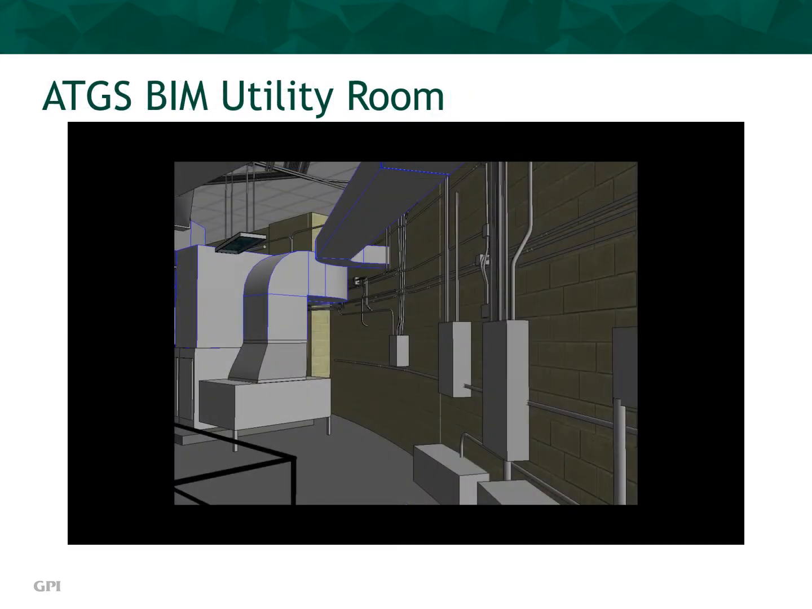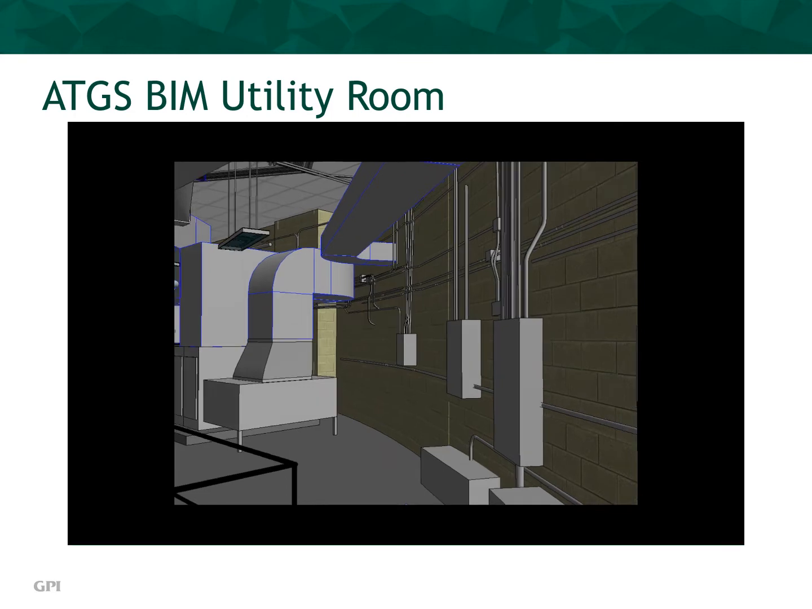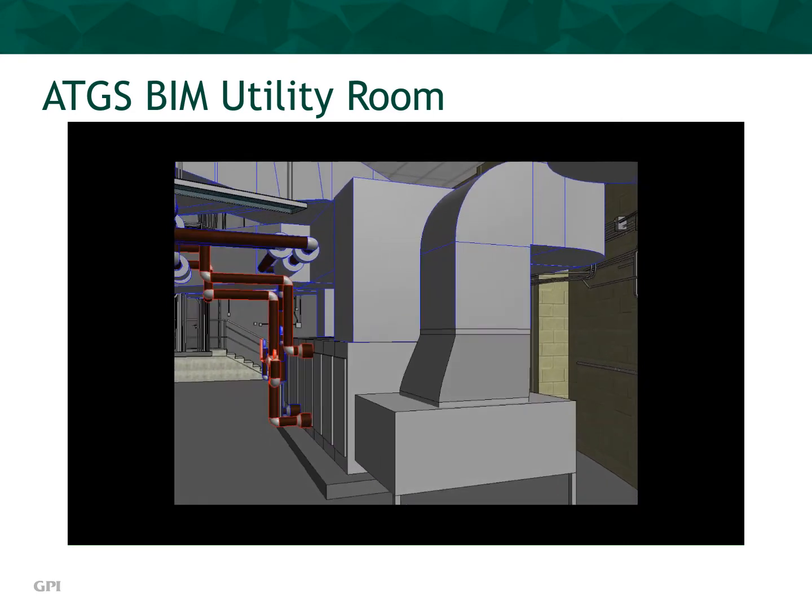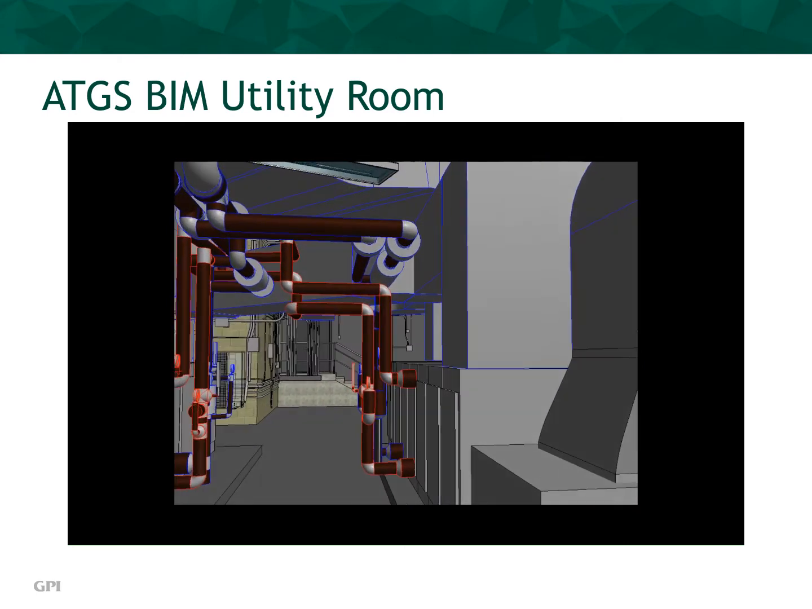Now, let's take a BIM walkthrough of the ATGS level utility room. This walkthrough was created using the LiDAR scan data with Revit software. You can see the HVAC, piping, and electrical boxes and conduits among a variety of other elements.